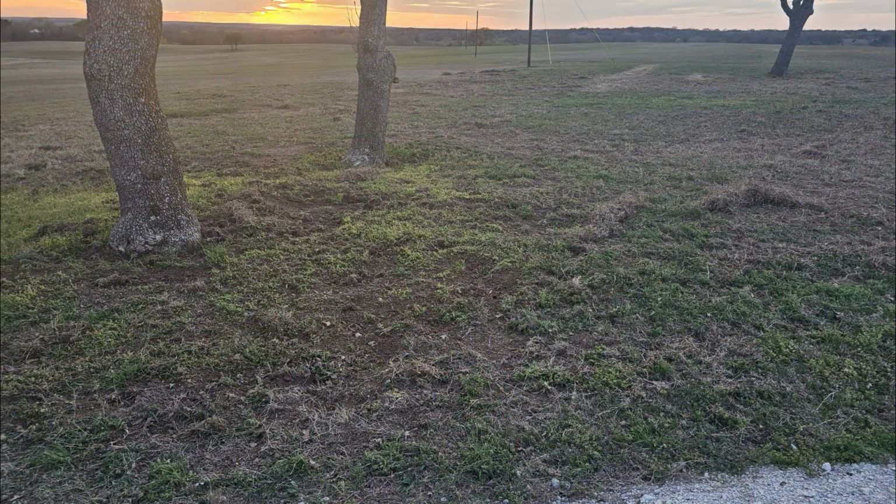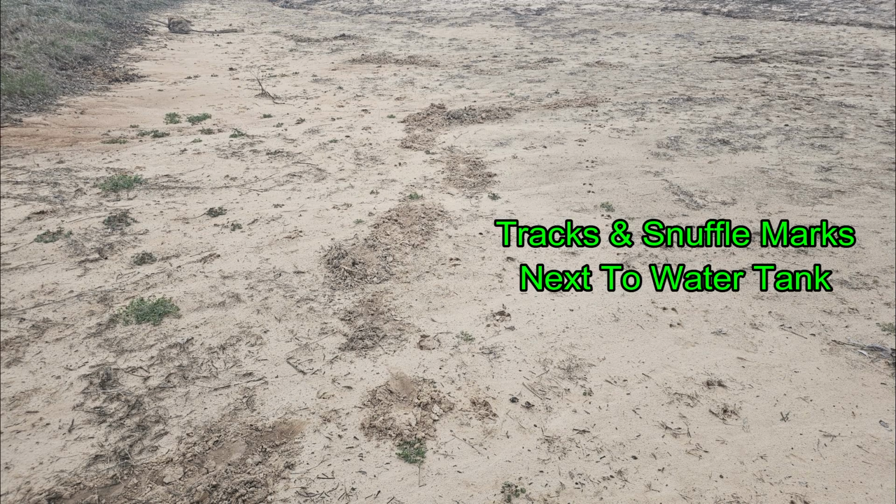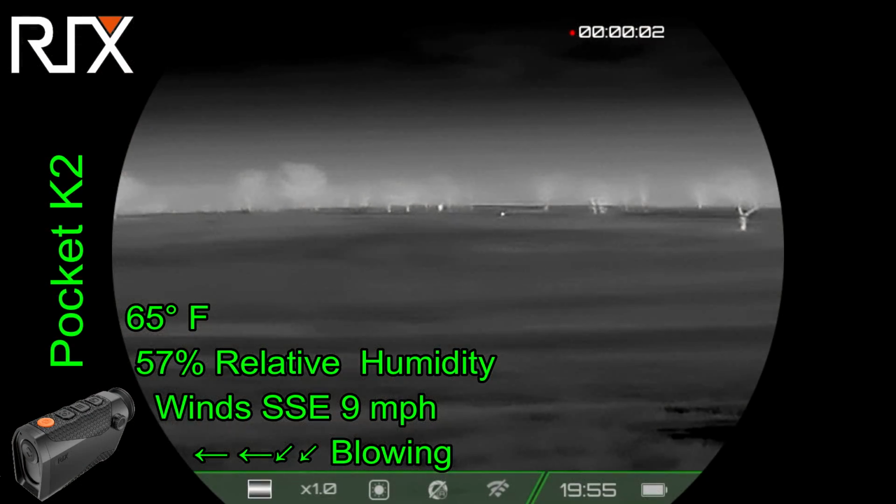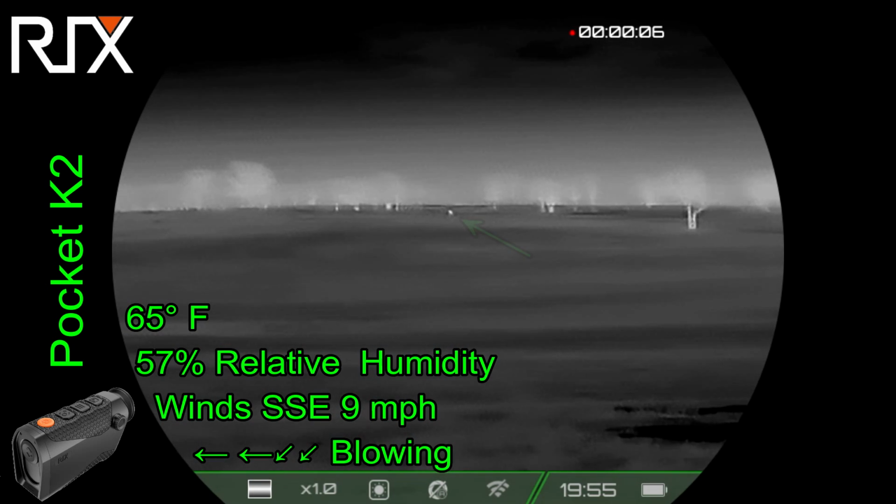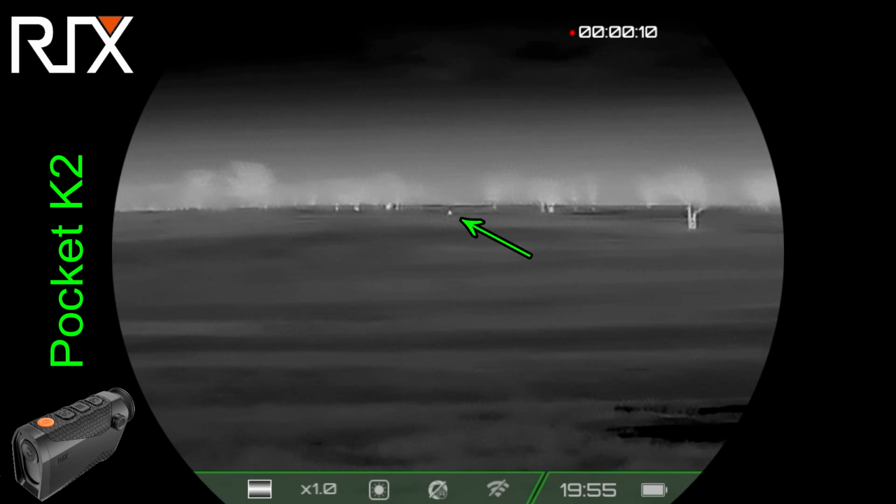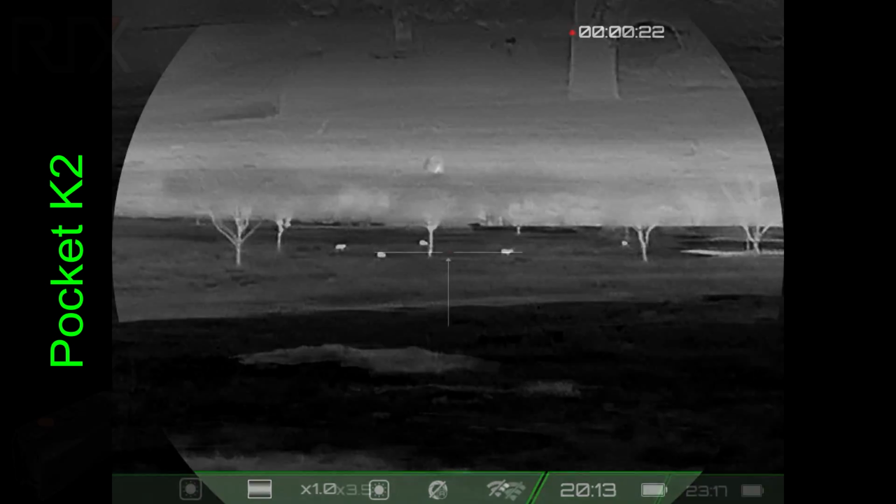He's actually gone in and repaired some of this. He's gotten the harrow out and dragged it across. But the hogs had been there, so I'm going to be there. That dot in the center of the screen is a deer at 495 yards, according to my laser rangefinder. Deer at 250 yards to 290 yards. After 4 hours, I moved on to check other properties.